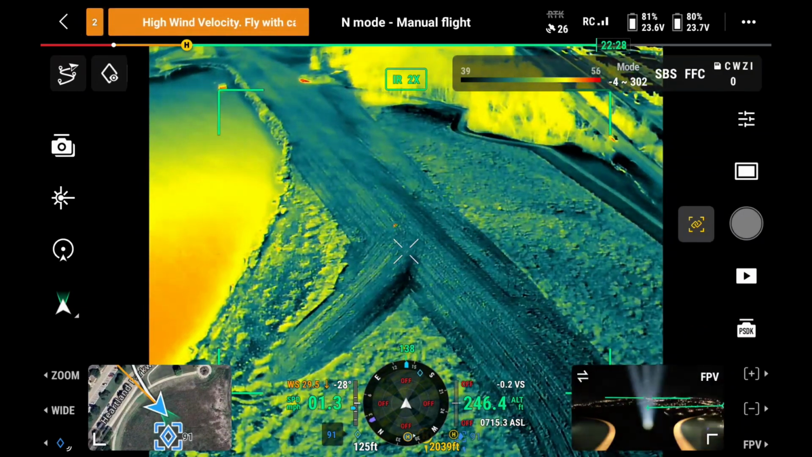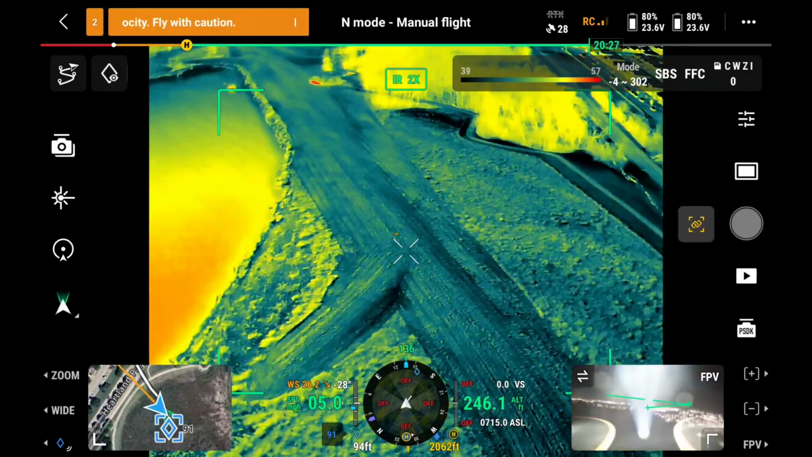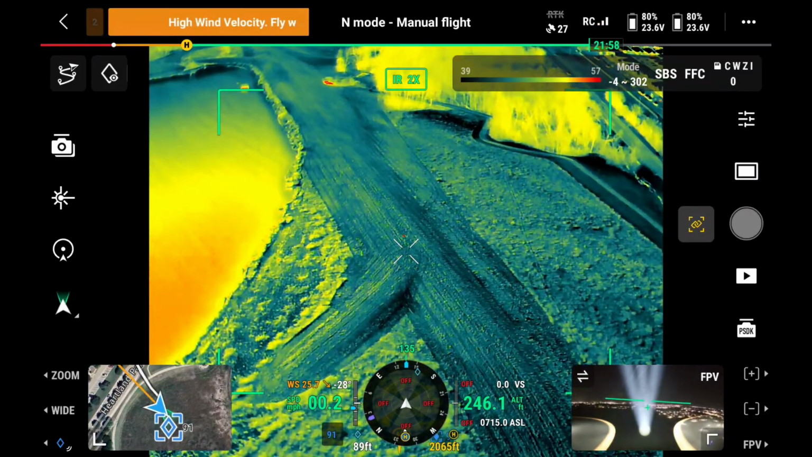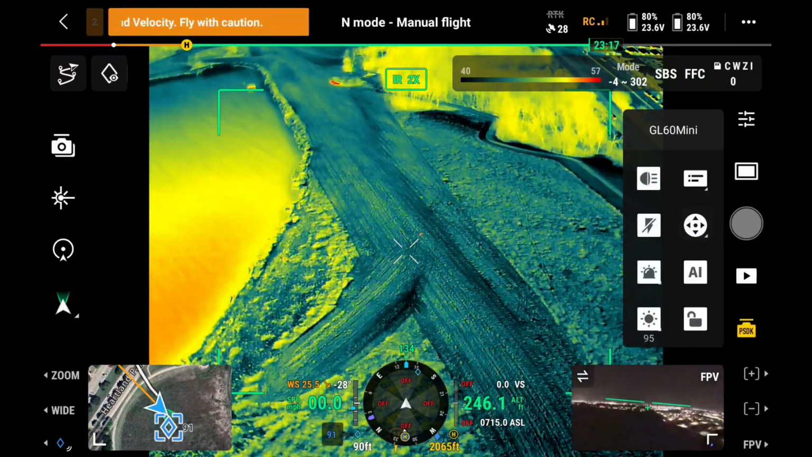I'll try to get there quick. And you may be able to see the drone once you get closer. Right, to kind of get a general idea of where she is. I guess I should turn my spotlight off until you get over there.